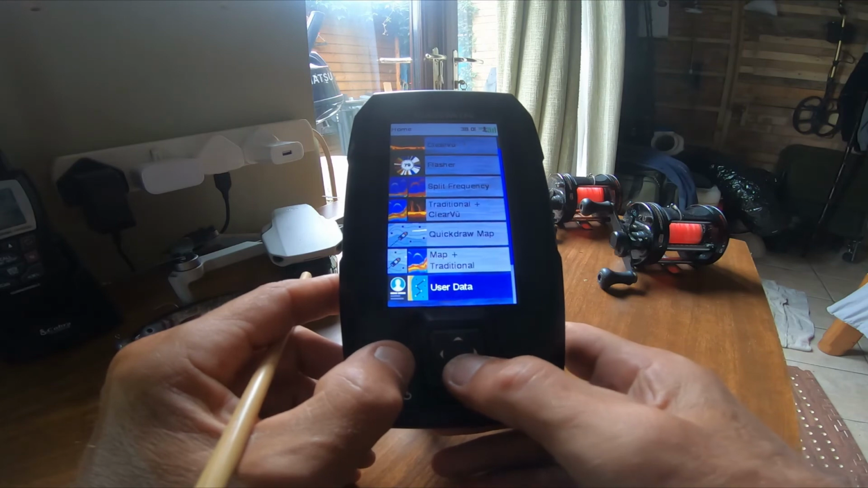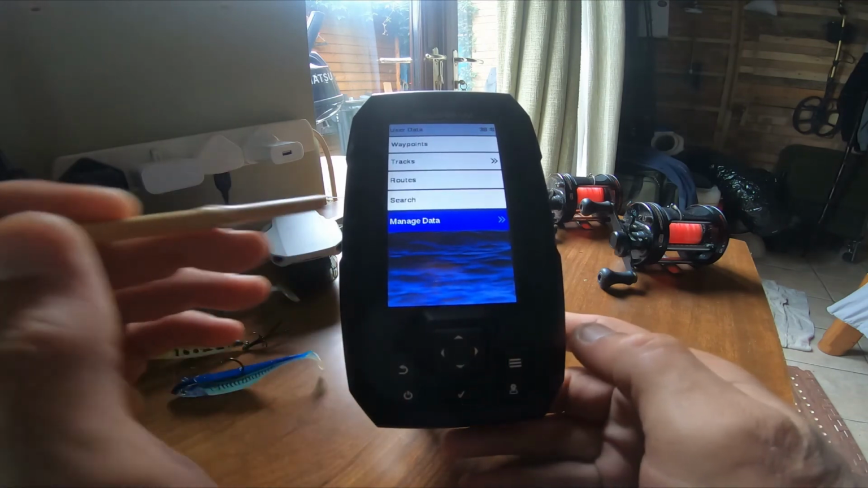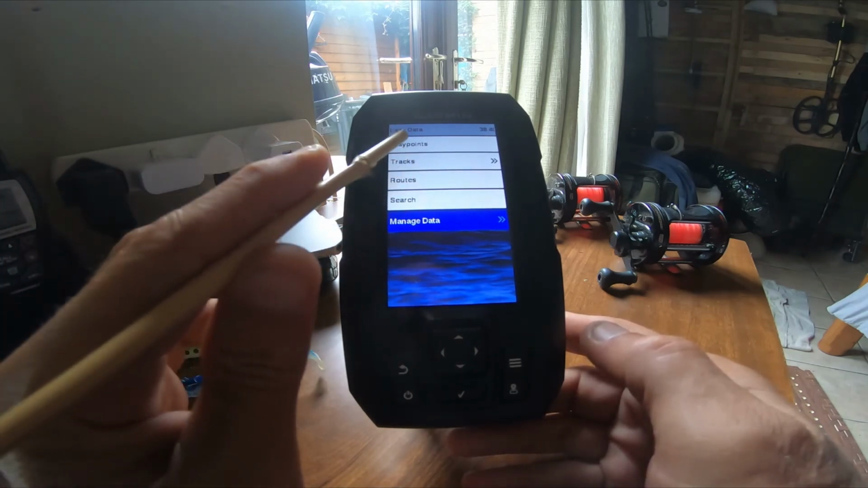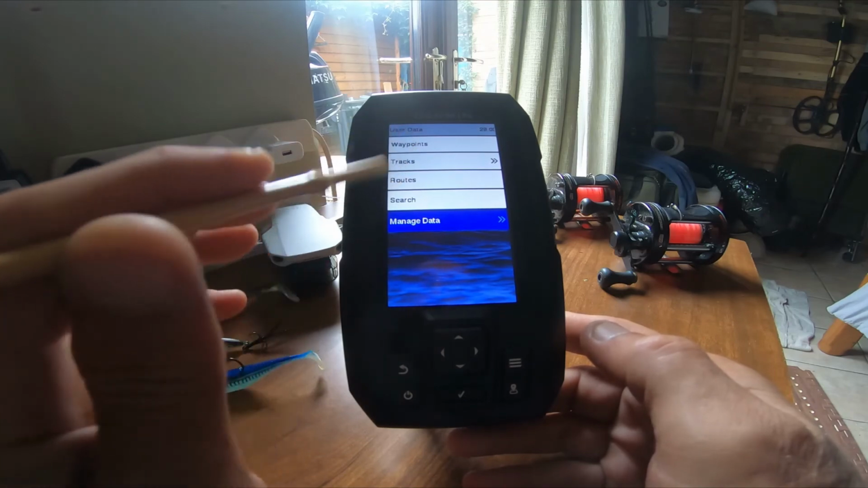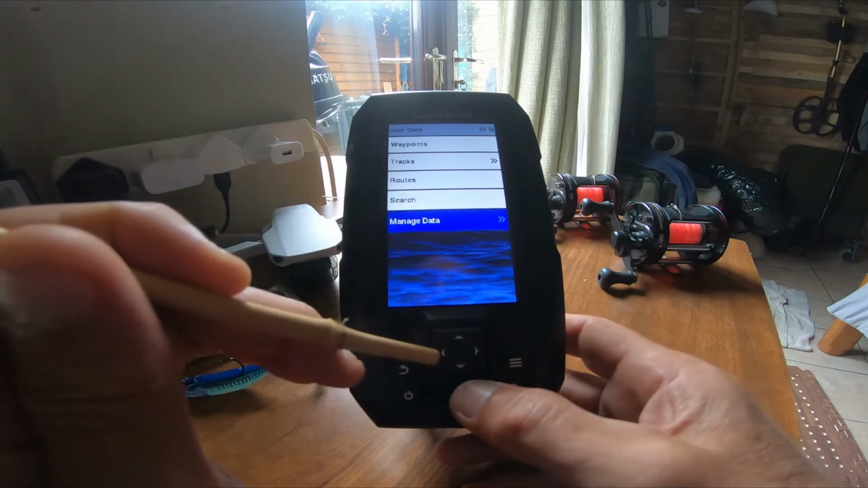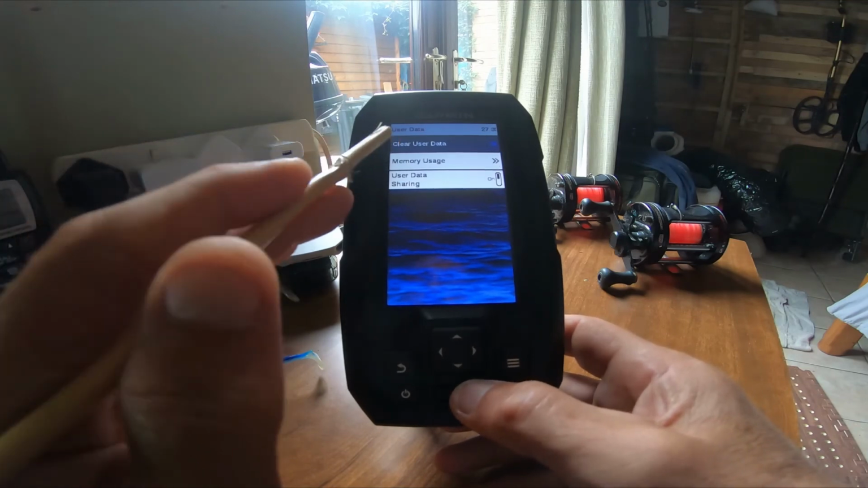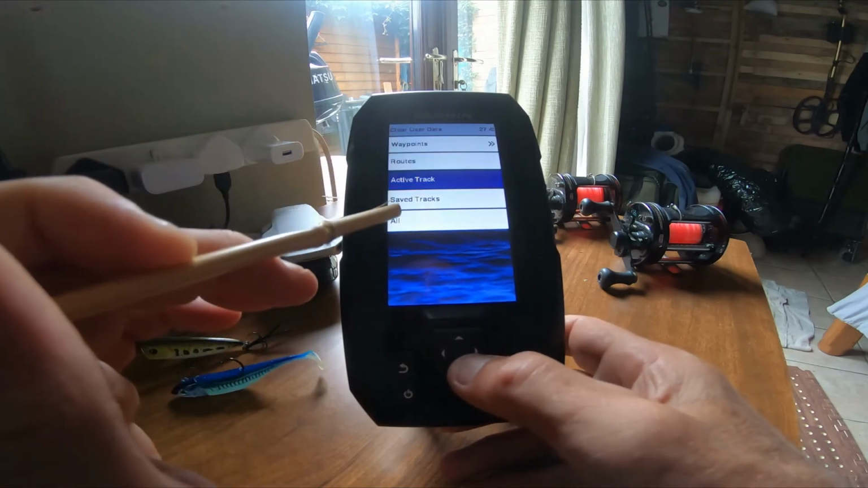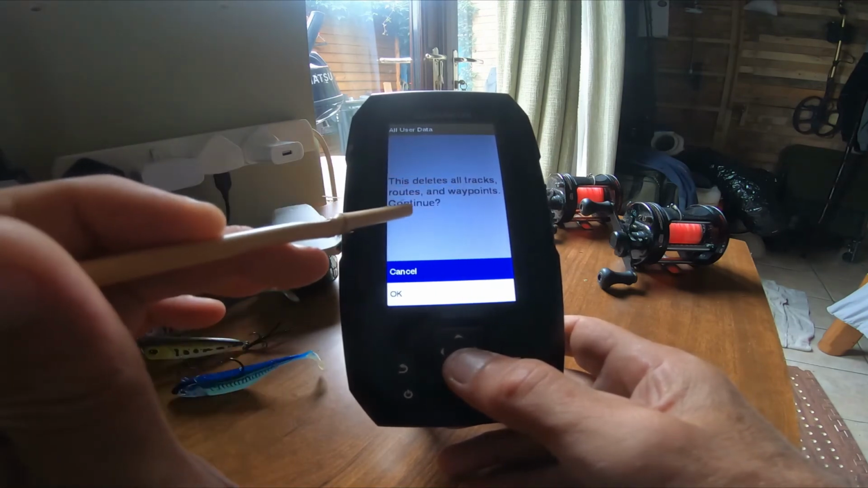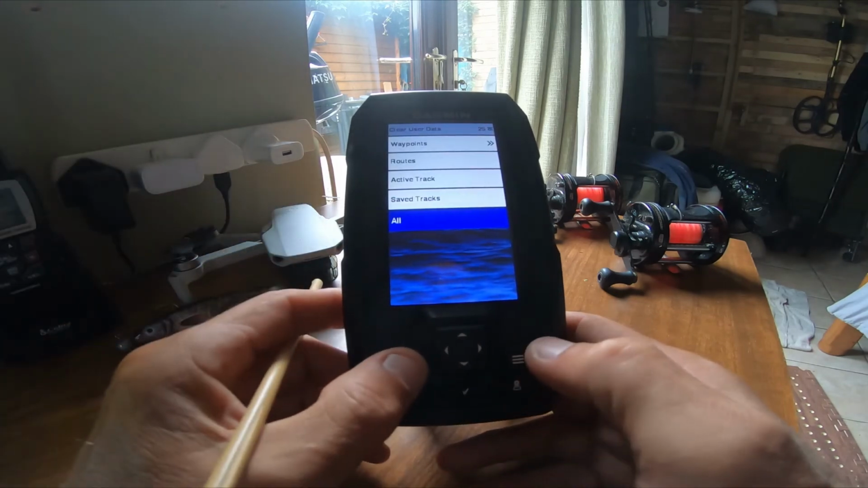Where are we at now? Use the data. Basically, you can manage your data, search for stuff, your routes. All of this stuff you can save, all your waypoints, your tracks, your routes, you can save it all, you can delete it all. If you mess about with it, all you've got to do is go into manage data, clear your data, and just go down the bottom here. Delete all the tracks, all your routes, all your waypoints. Shall I continue? Yeah, why not? Bang. So now that's just deleted all my waypoints, everything.